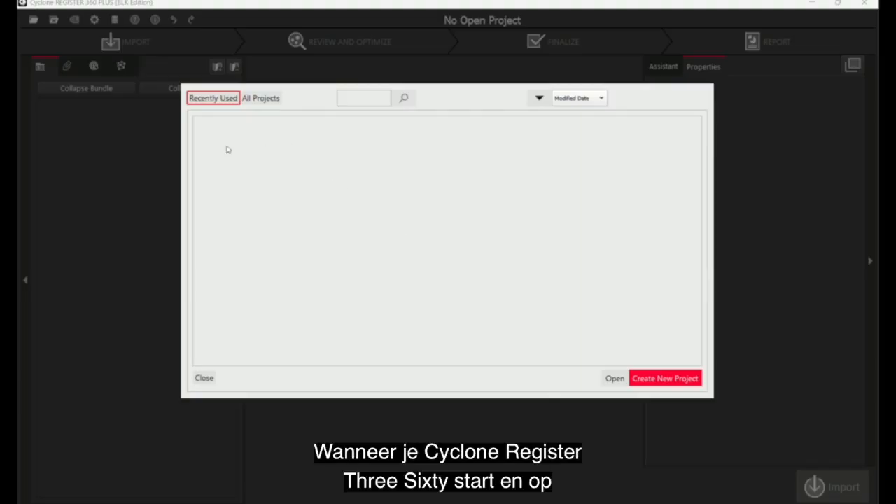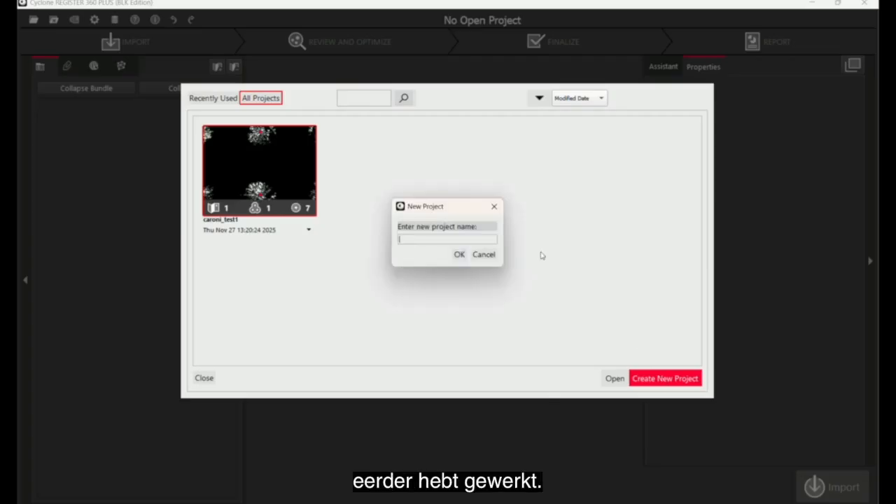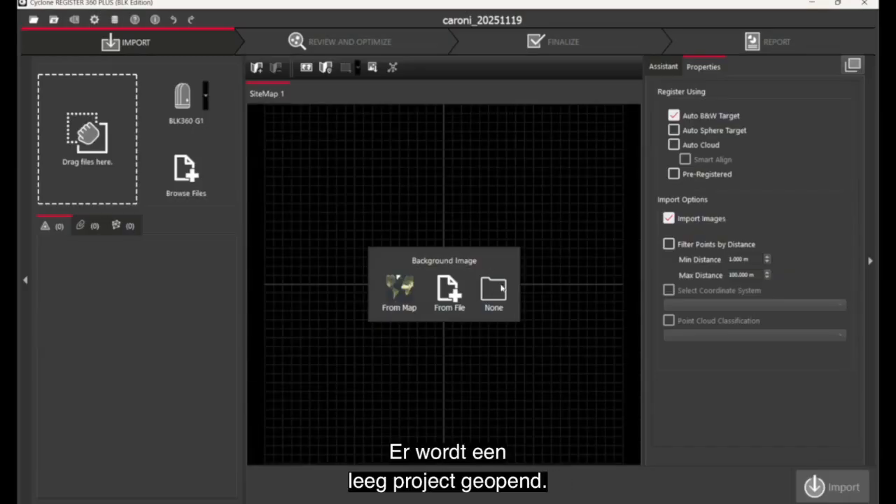When you start Cyclone Register 360 and you click on all projects, you will see all the projects which you have previously engaged in. Start a new project, click on Create New Project and enter an identification name, and then click OK. This opens a blank project.